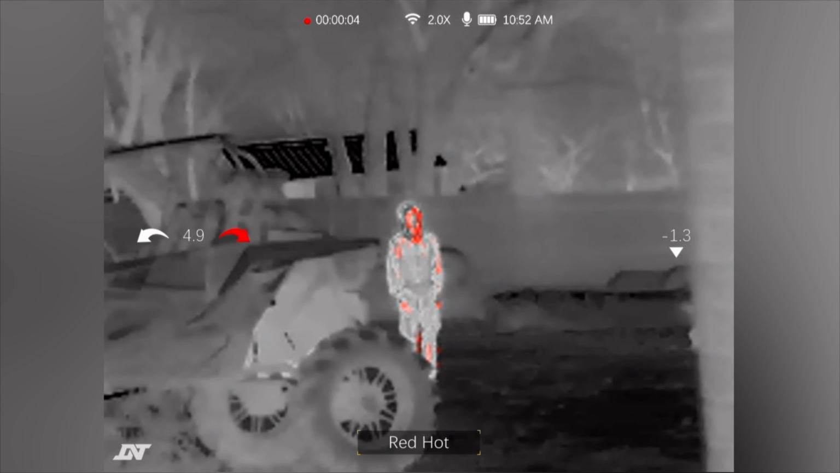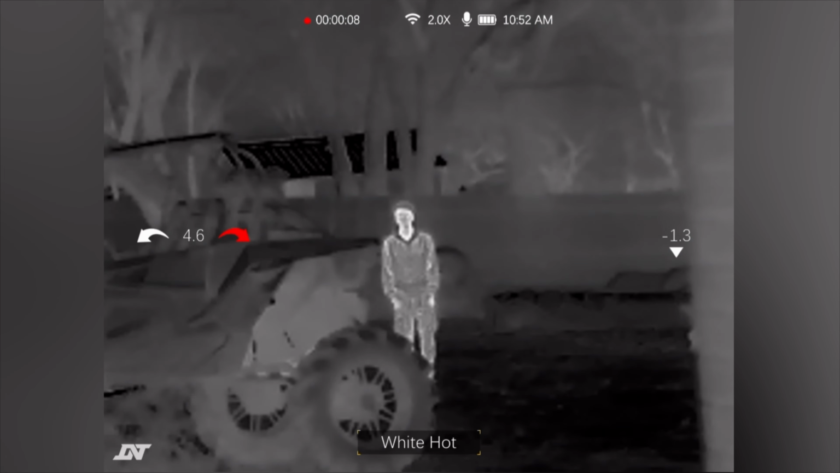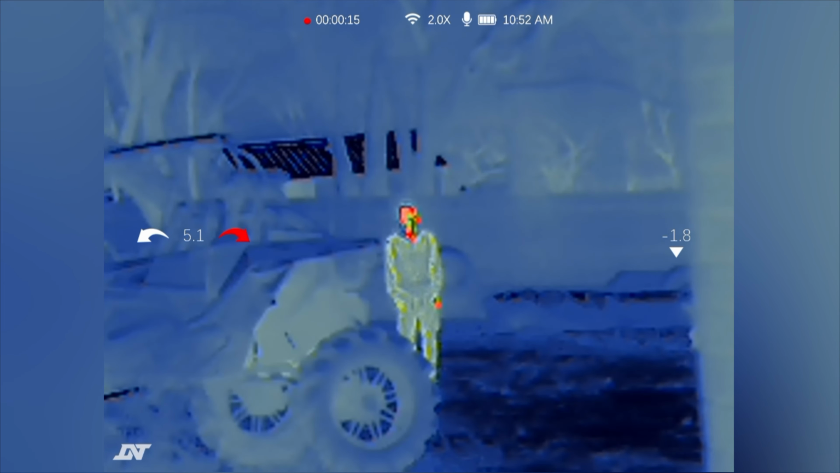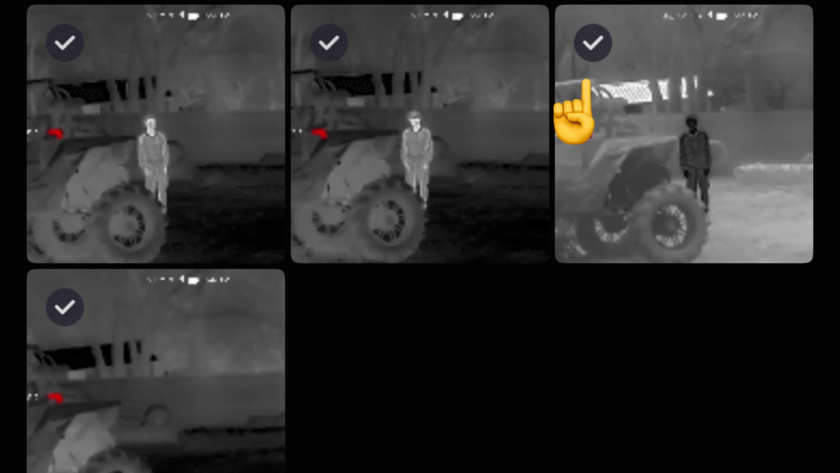Now I'm just going to cycle through the different color modes that this has. I do like that red hot. I've always liked that feature on all scopes. Now I did download the app. It's kind of easy to use, but downloading a video takes a very long time, longer than any other app I've ever seen. However, one of the things I do like about the app is it will give you a little checkbox to let you know you've already downloaded that video. So that is a nice feature. Sometimes I've downloaded videos over and over.